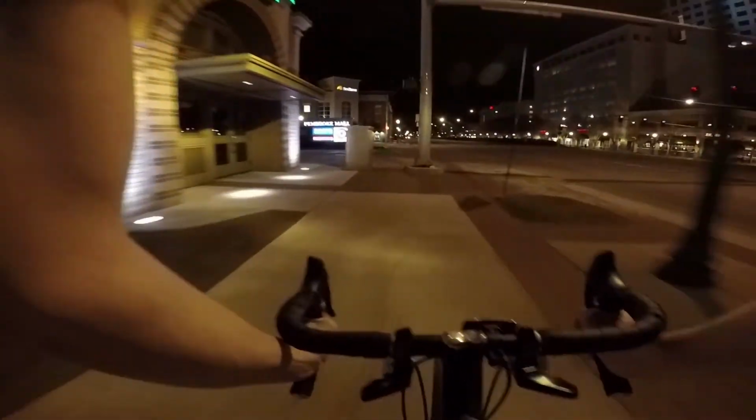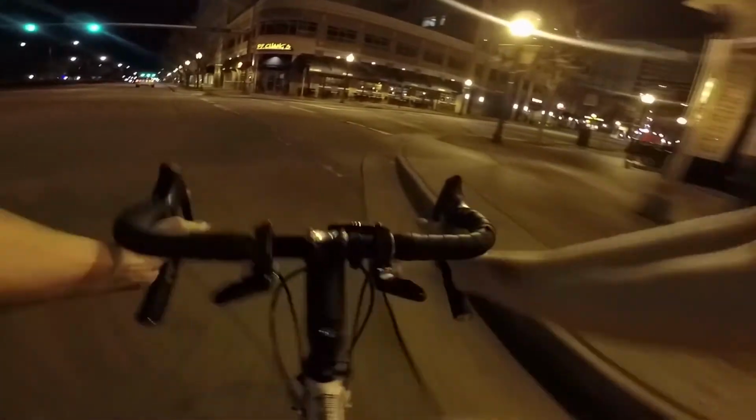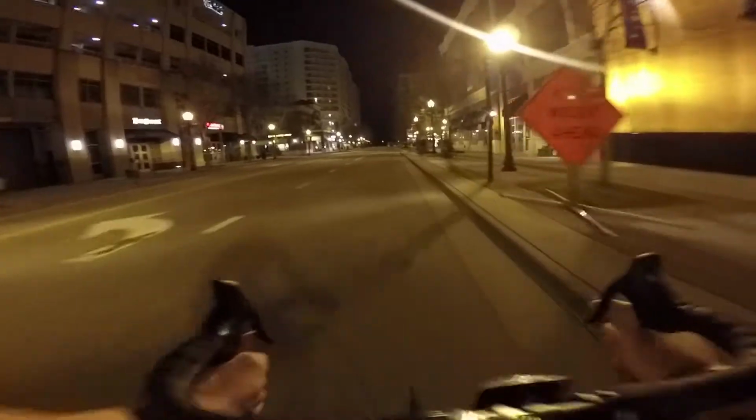This section can be challenging during a weekday or any time of the day because of pedestrians, but the challenging part is always crossing Virginia Beach Boulevard here to the right. No problem this time, right? One car I have to wait for. This is awesome. Cheesecake Factory. Fountain, Ruth's Chris. Let's roll.